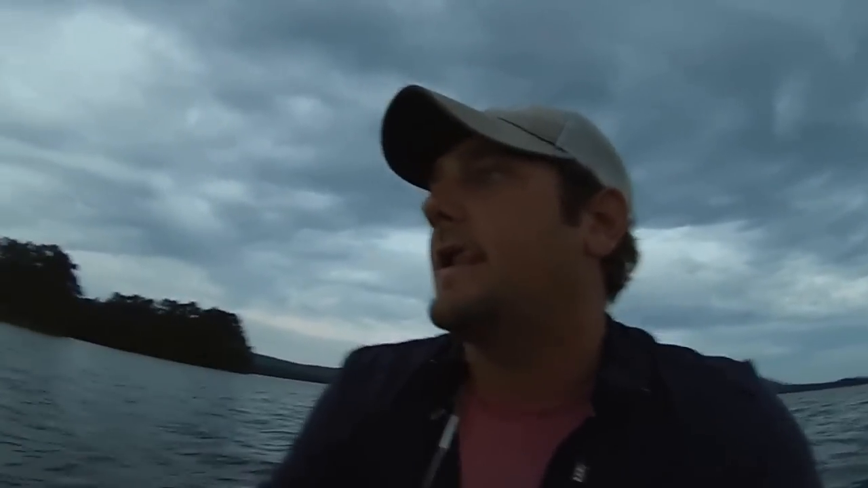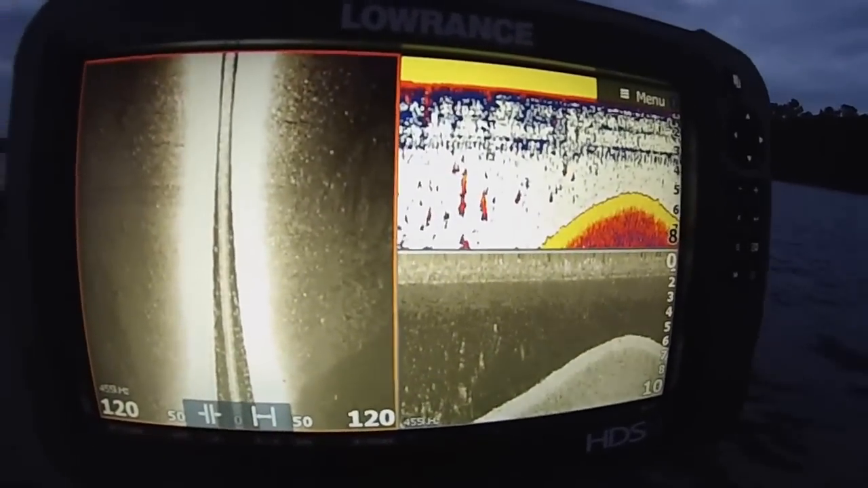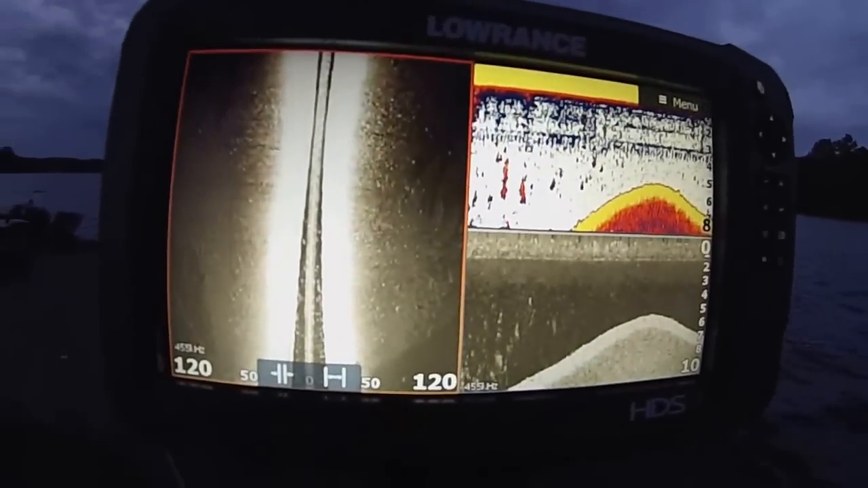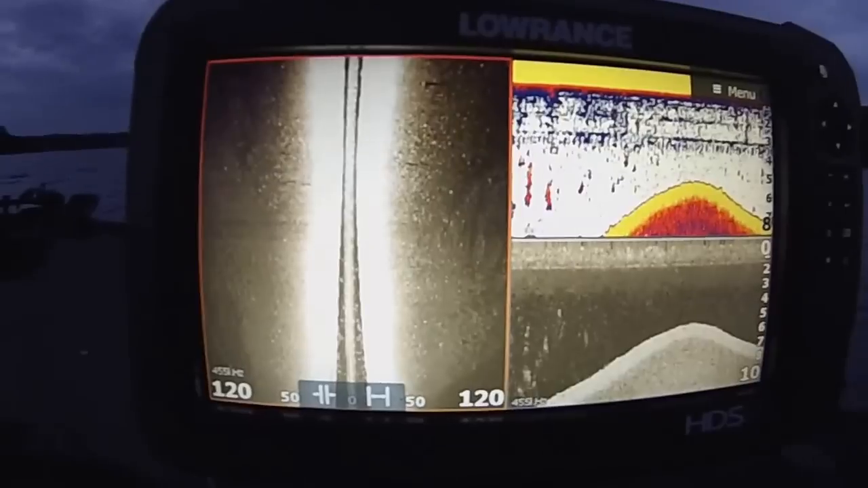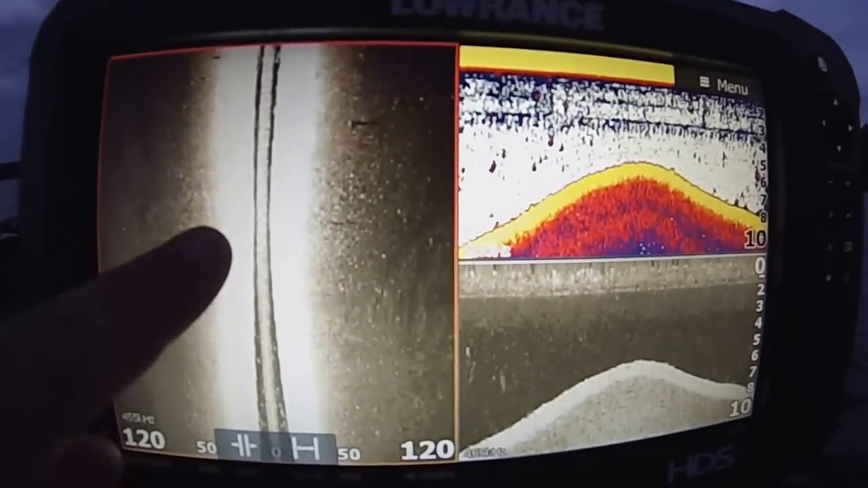What are some of the signs that I look at before I stop and fish an area? And I'm going to work this shoreline, and then I'll probably get out in the middle and show you kind of what a creek channel looks like. But let's take a peek at it. Alright, there's not really much going on here, but of course this is my side scan.